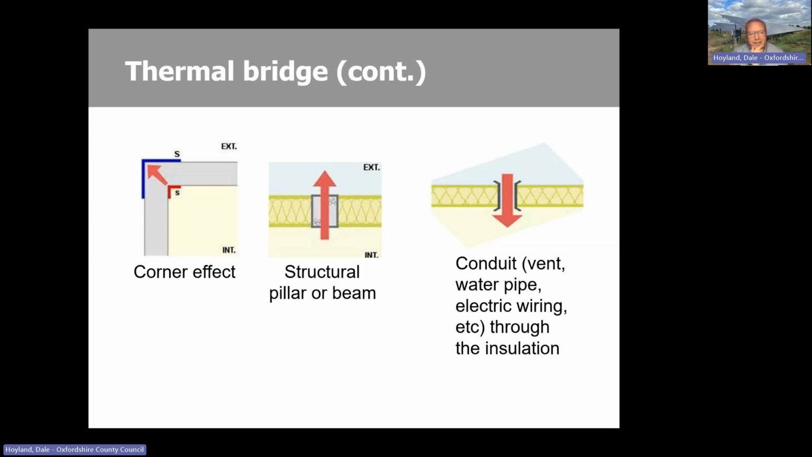The corner effect is an interesting one. What the diagram is showing there is essentially that there is a much smaller area of heating on the inside of the property, in the room, if this is the living room, for example, to heat that surface area that you'll see on the outside. So it typically appears colder. I've seen it the opposite as well.